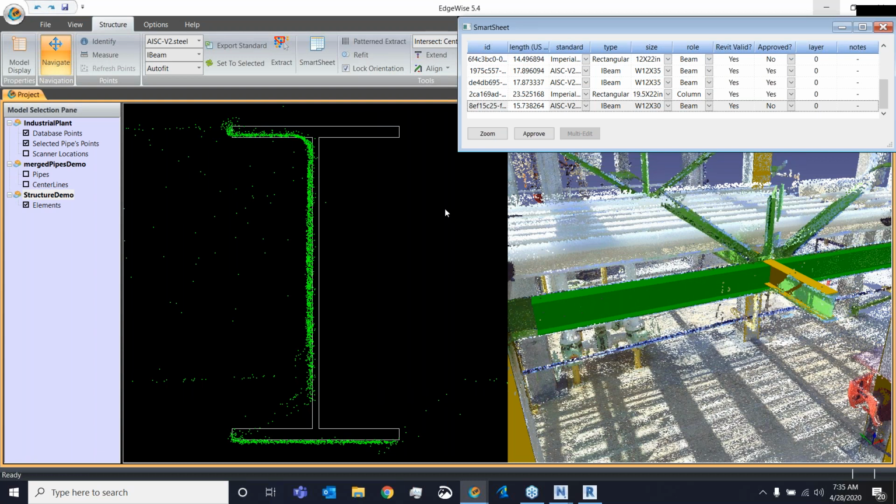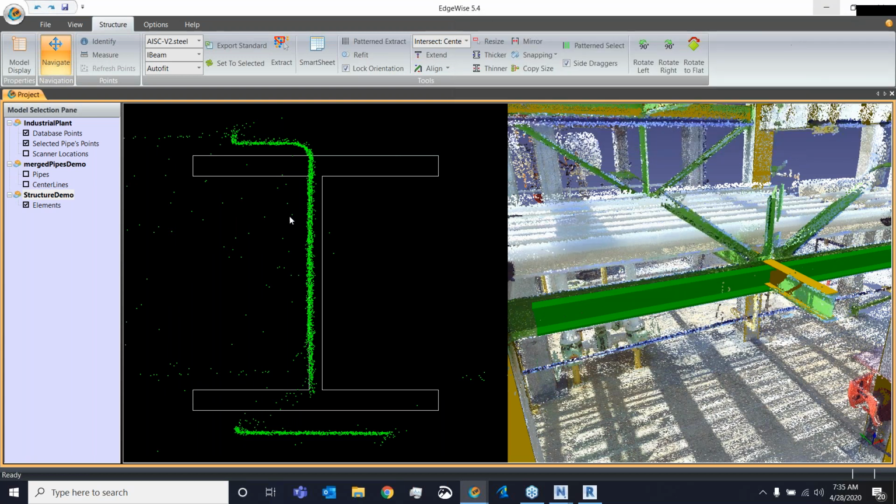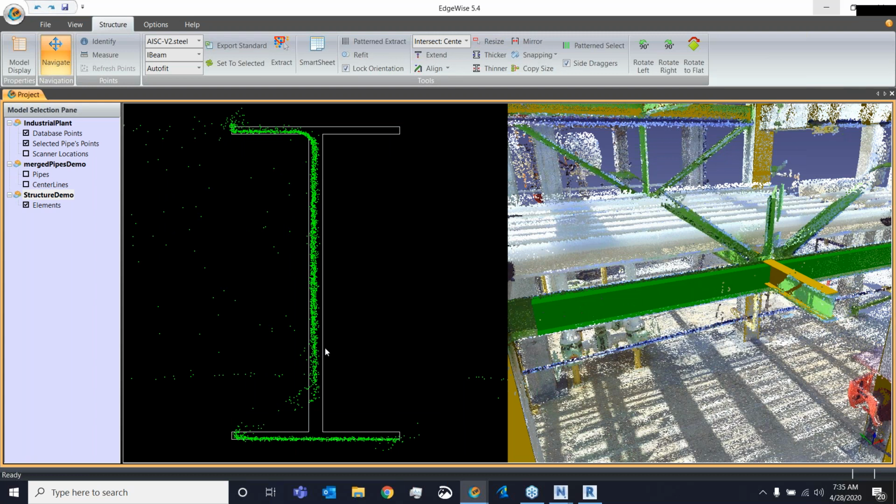geometry. So just for demonstration's sake, I'm going to change the size to something wildly incorrect to say, hey, maybe something happened. We grabbed some extraneous point cloud data. We have an incorrect size. If I do have an incorrect size, what I can do is use my resize tool right here, come over to my 2D view and left click and drag to draw a box around the point cloud data like so, let go, and then Edgewise will try to resize it to the closest catalog size.